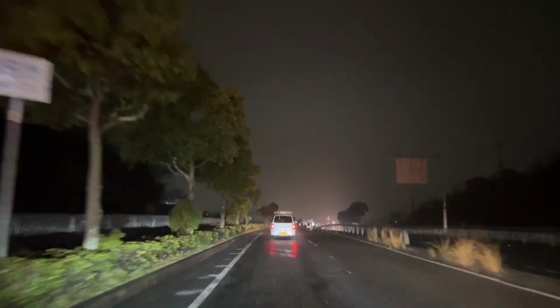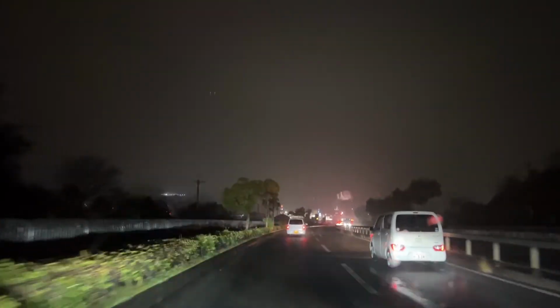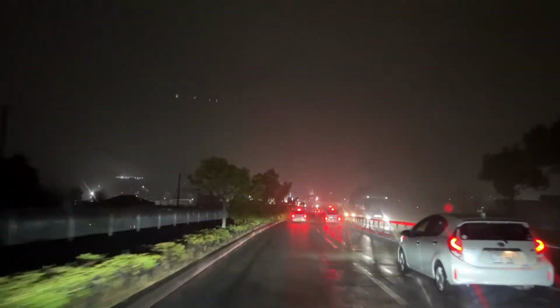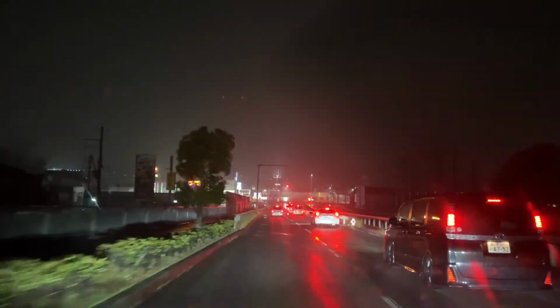So I don't know if you can tell, but from here, there is no more city. Everything in front of us is just countryside. There are houses and there are roads and businesses and stuff, but that was the end. We are in Kishiwada City now.